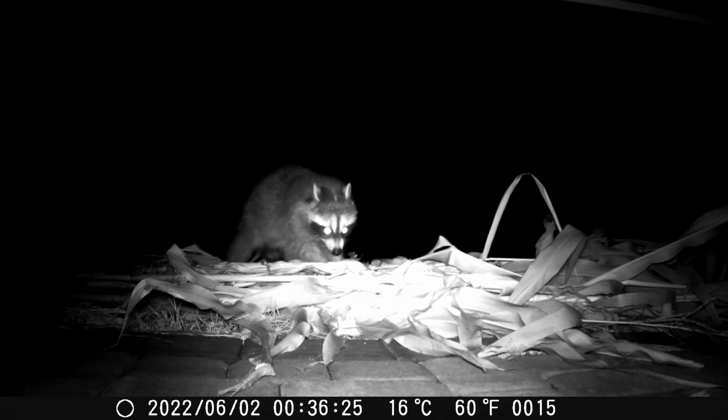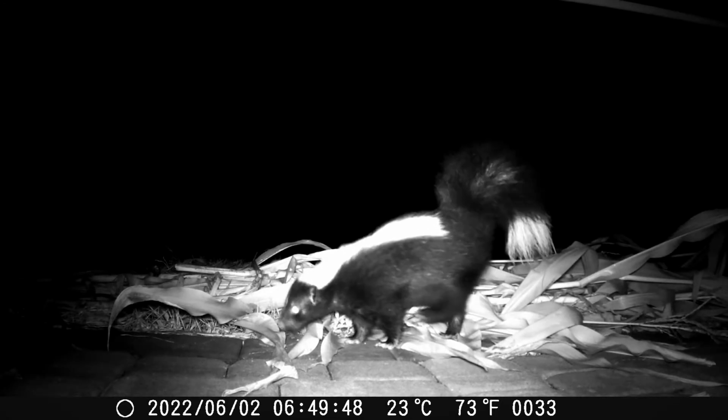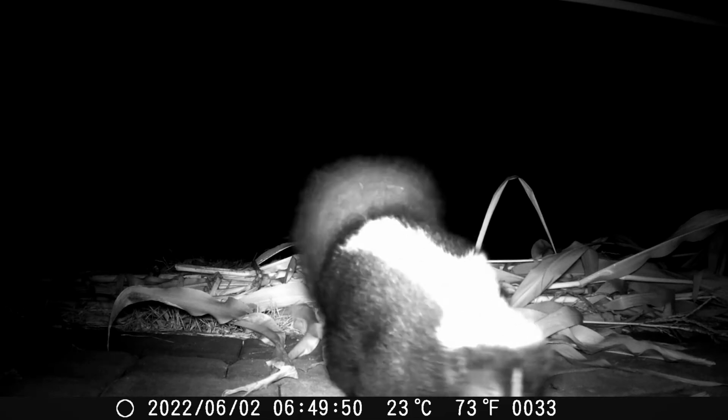So I set it up right outside our patio to see who might be coming around for this corn that we had. Some corn stalks, we took down the corn, and the raccoon was there. This is just maybe 15 feet from our house, so I was surprised that they came that close. As you can see, the IR night vision is very good with this camera. That's one of the best things about this camera, in my opinion, the good night vision. So I'm glad he didn't come in the house.